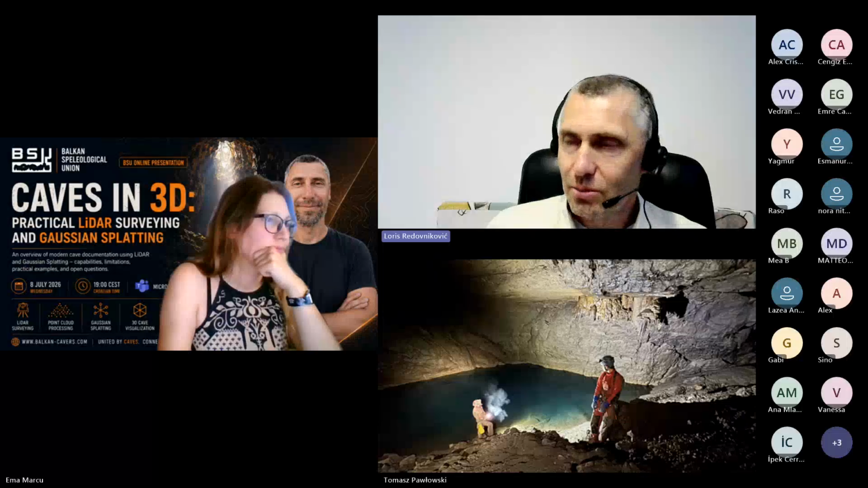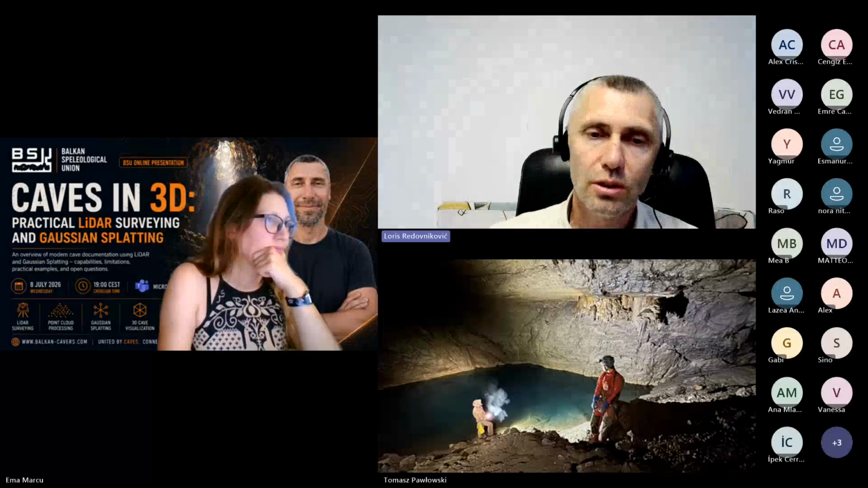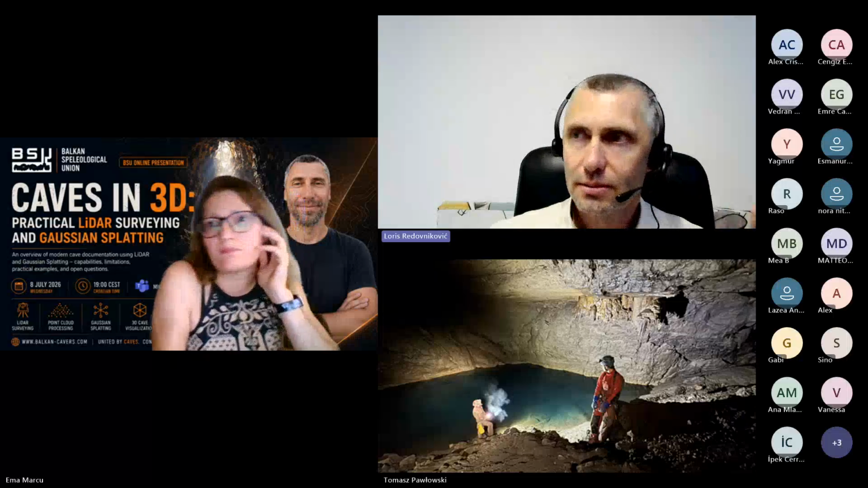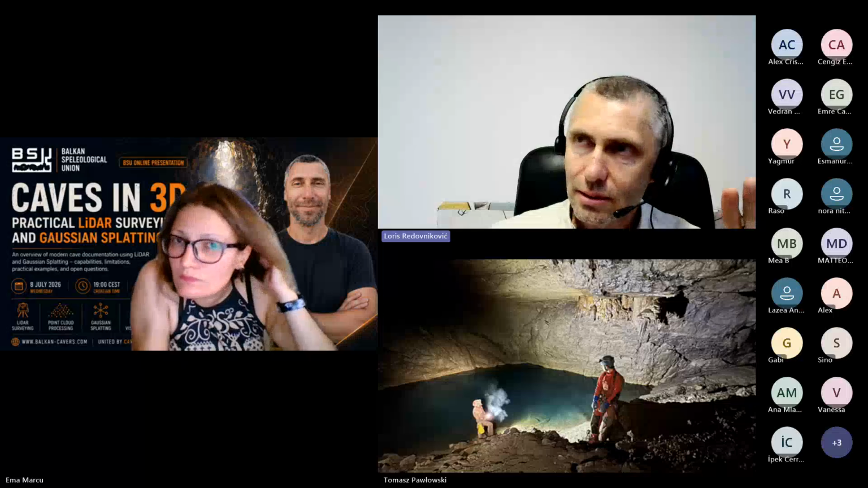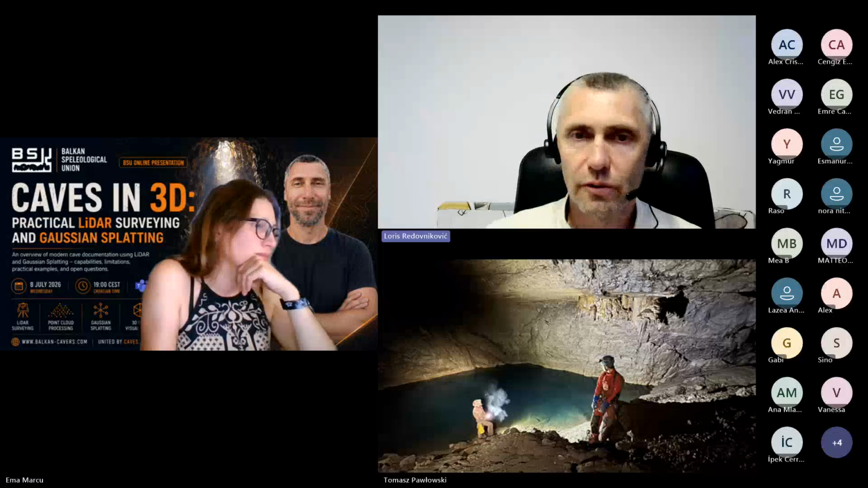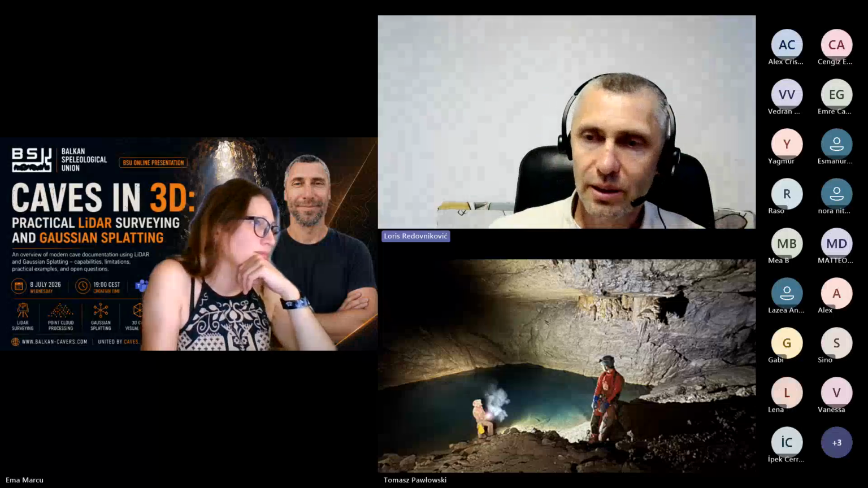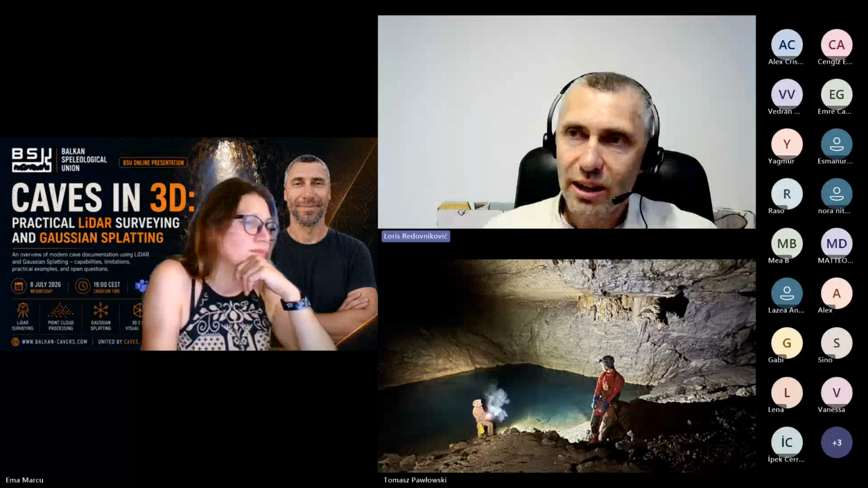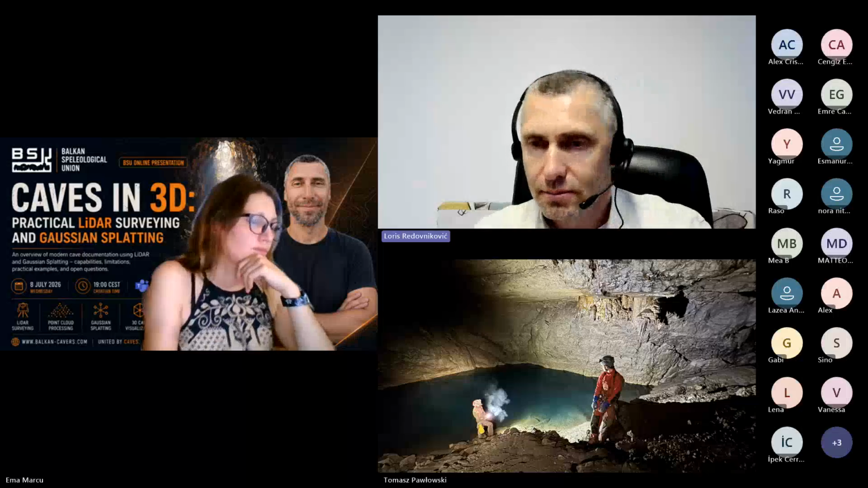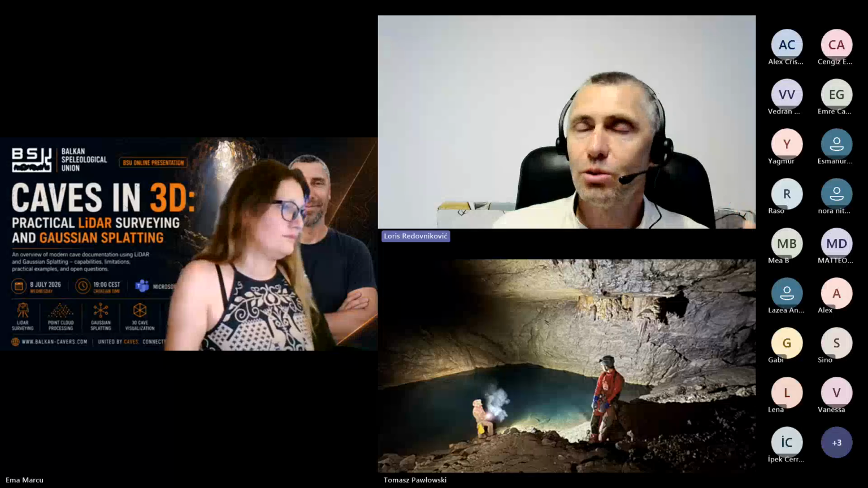there are some other problems. When you want to prepare an expedition, you need to know how much rope you need. I think it's okay to have a floor plan or plane or extended profile of the cave even in the future, but some kind of combination between the LiDAR three-dimensional model and the two-dimensional model is something we need to work on.